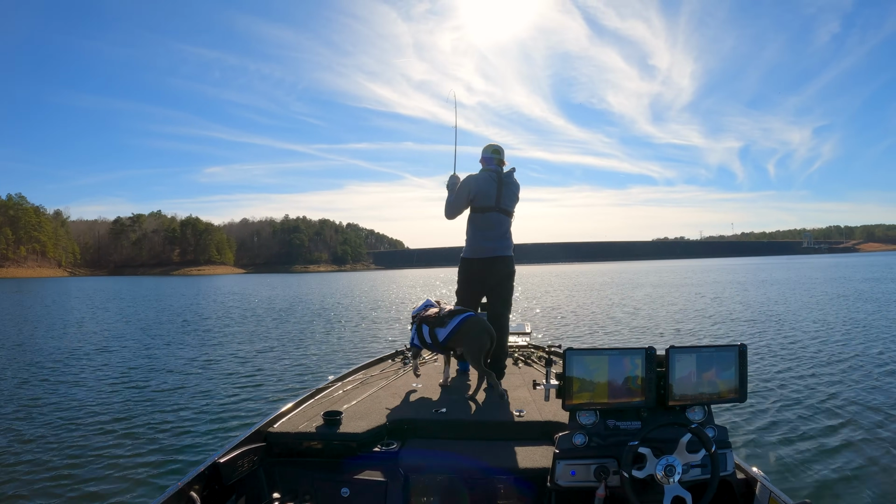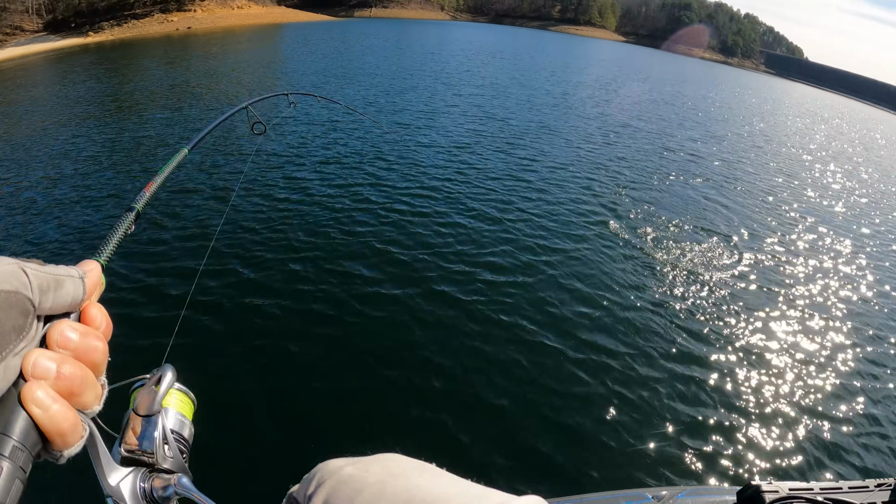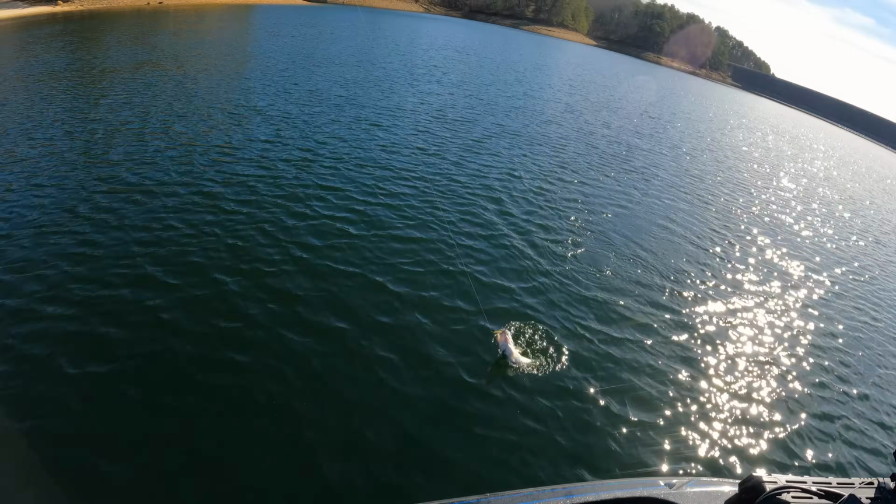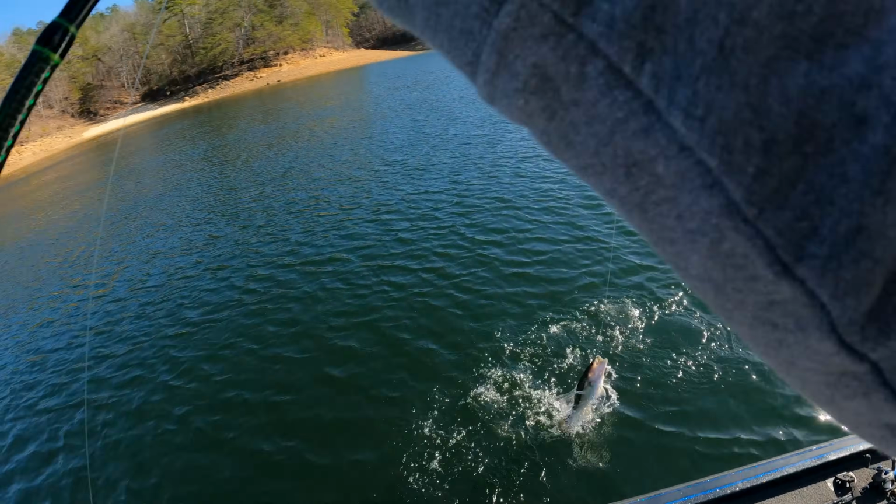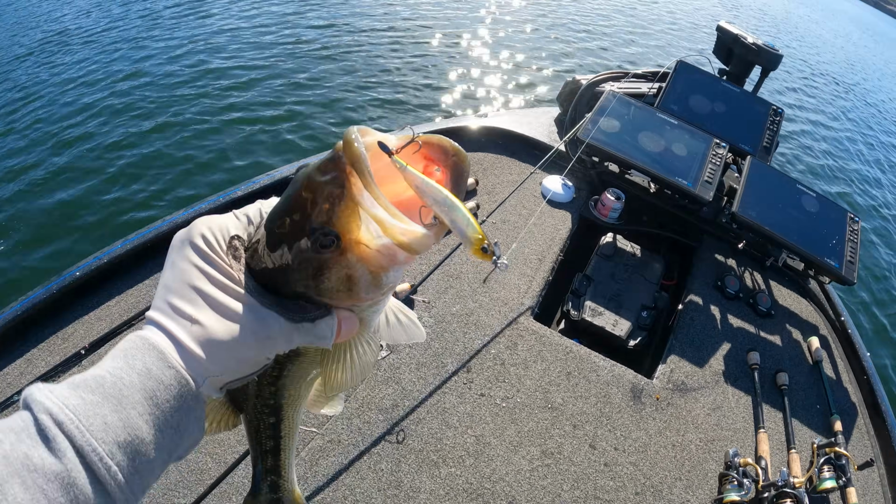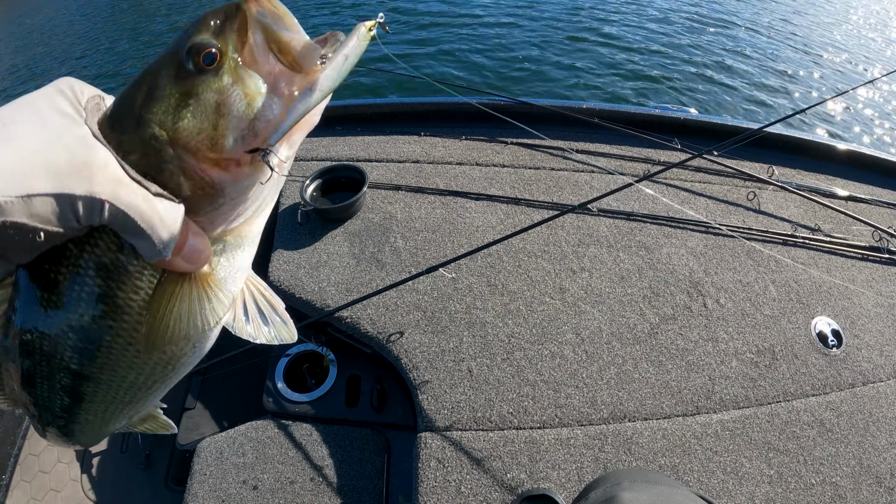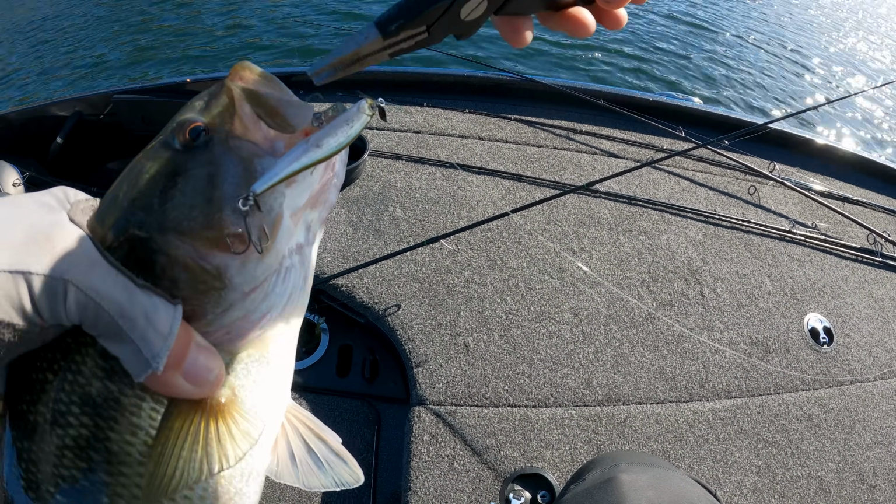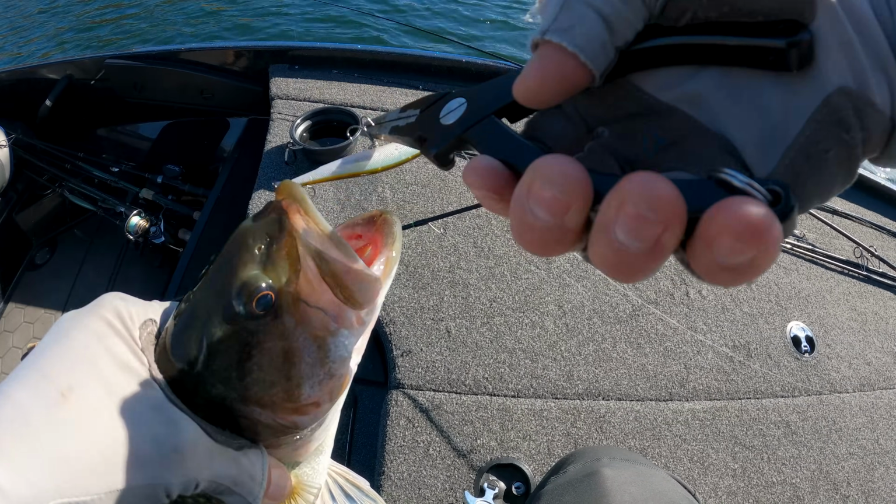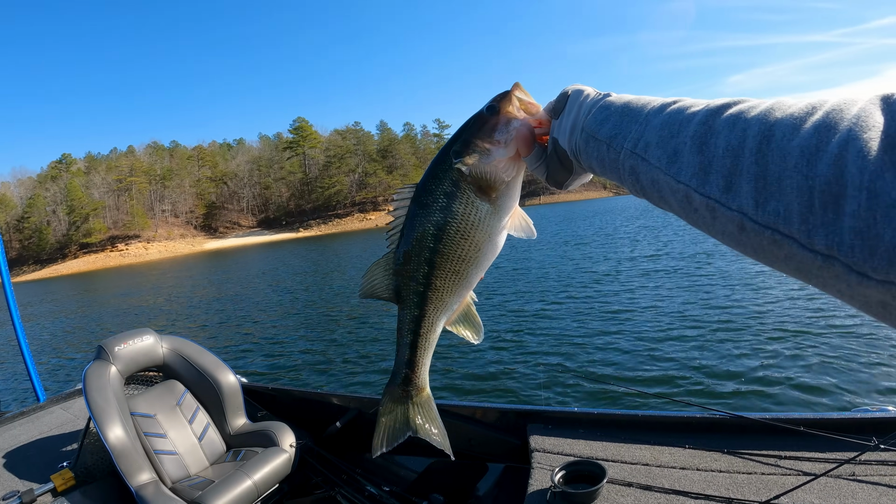That's a big one. Right at the boat, he followed the other ones up. That's a good one. Hey, look at that. It's another 3-pounder, dude. Look at the way he crossed it too. So I missed a really big one, and then this guy must have been triggered by that one, and he came up and diced it, bro.